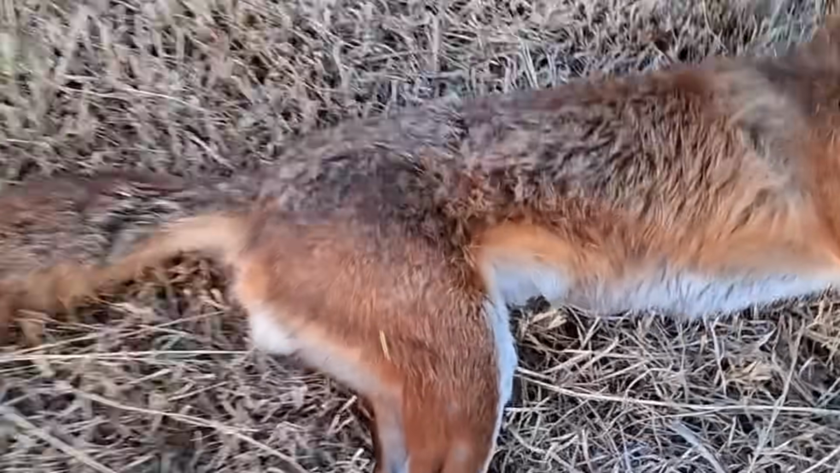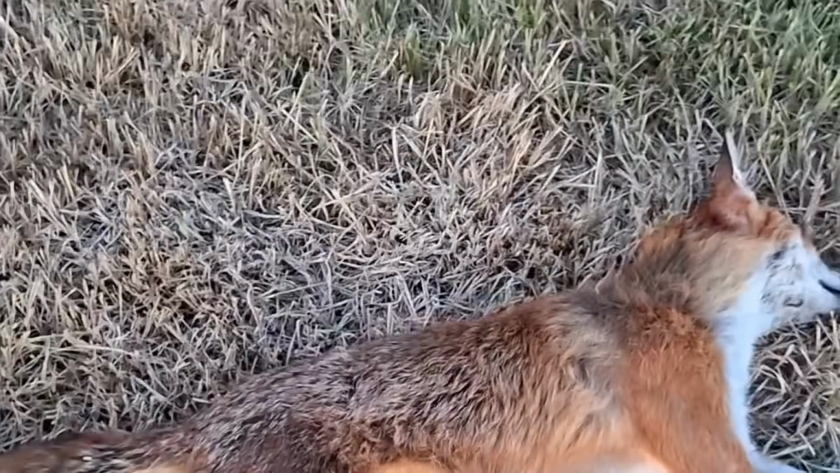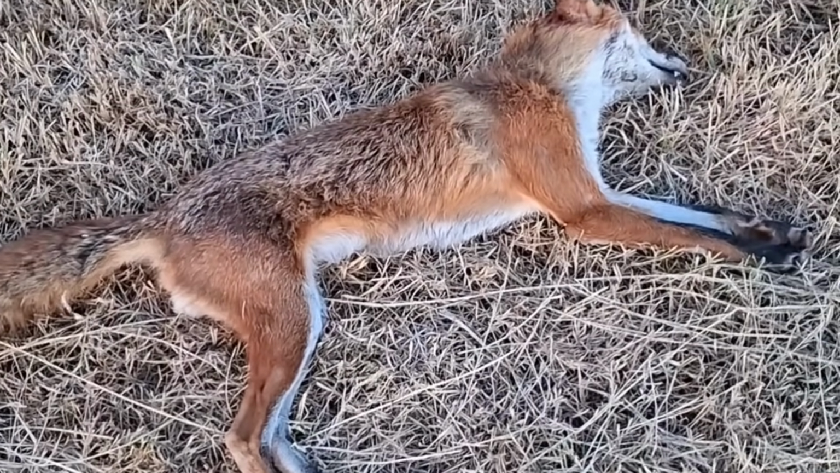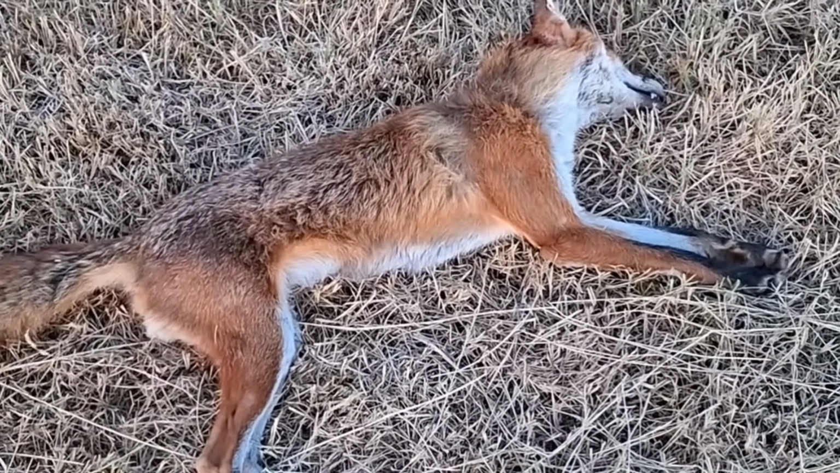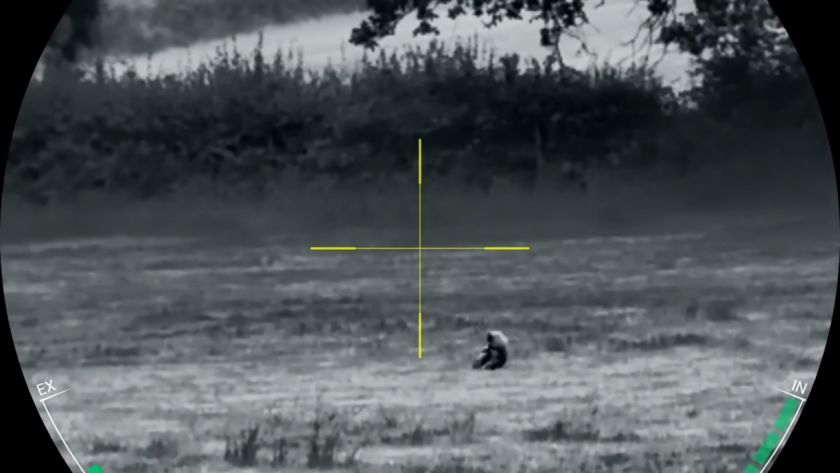What we got? Dog or a vixen? Little dog fox, very lean, I must admit, but yeah, good start. Hopefully there'll be some more. Well, it looks like I'm not the only one out hunting tonight.